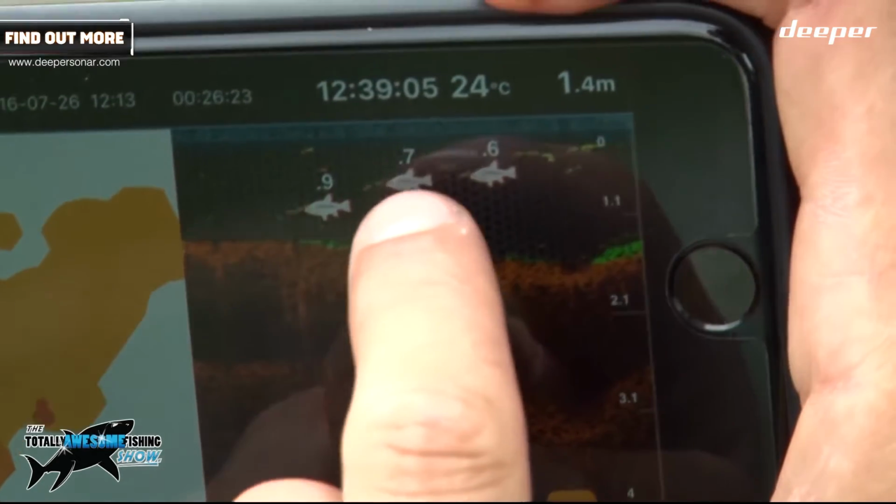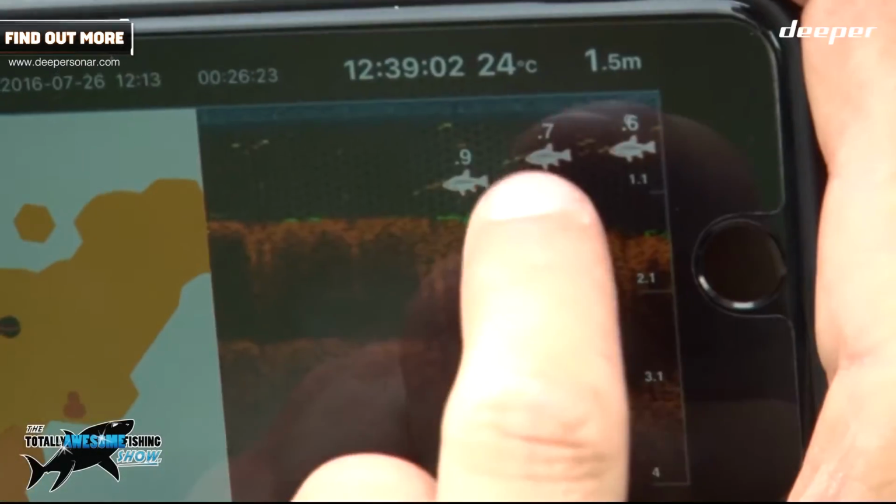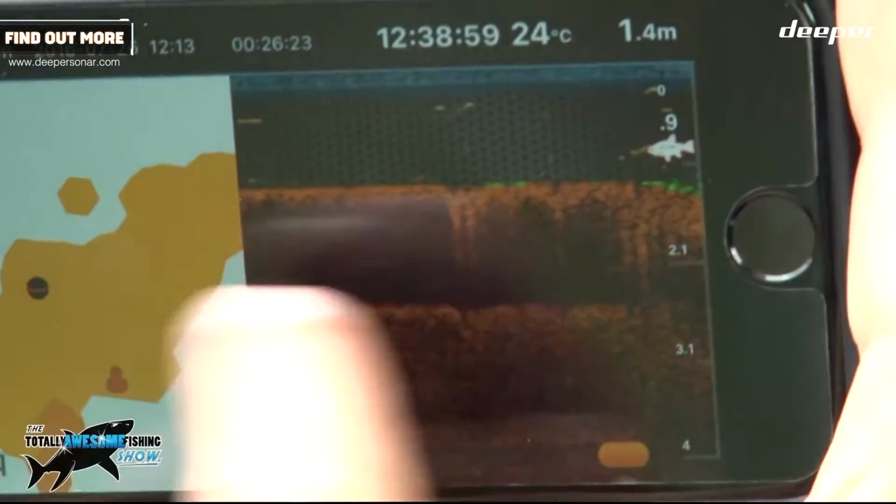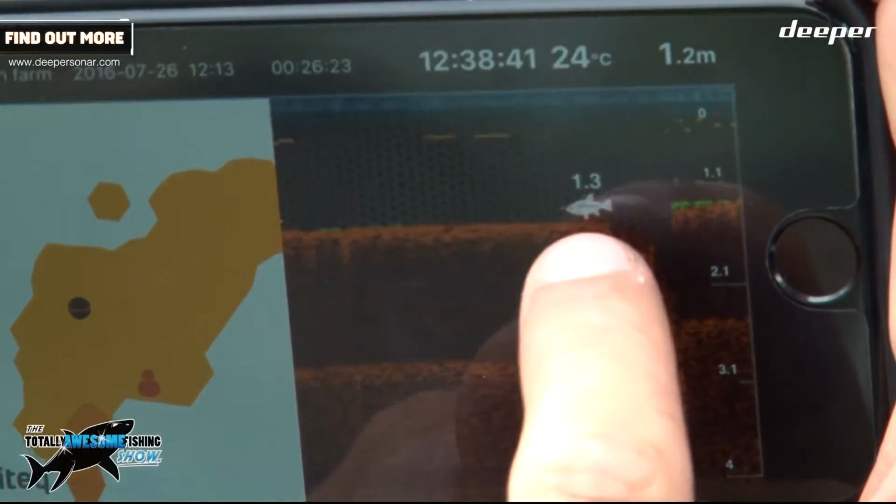Here's where you can see there's fish at slightly different depths, which probably won't be catfish, more likely to be carp and small roach. And they were by the lily pads, those ones. But as you can see, as I scroll on this side, the Deeper itself moves on the lake map, which is brilliant. Now over here again, 1.3, it's right near the bottom, that fish.